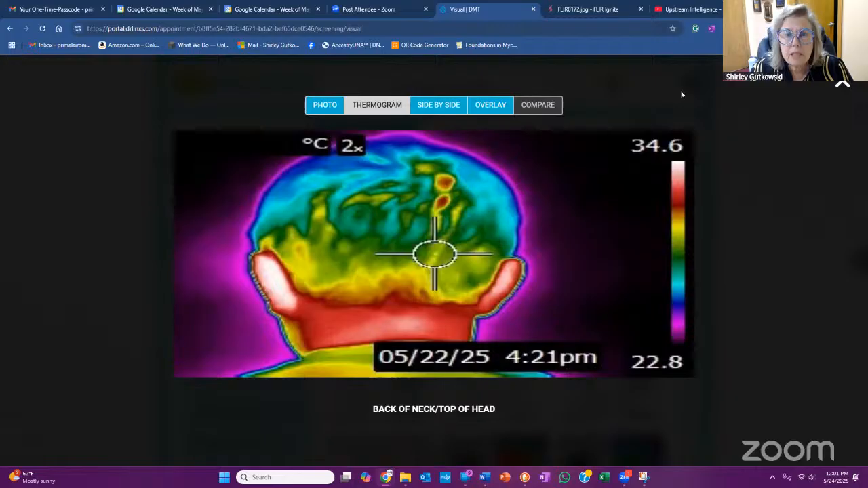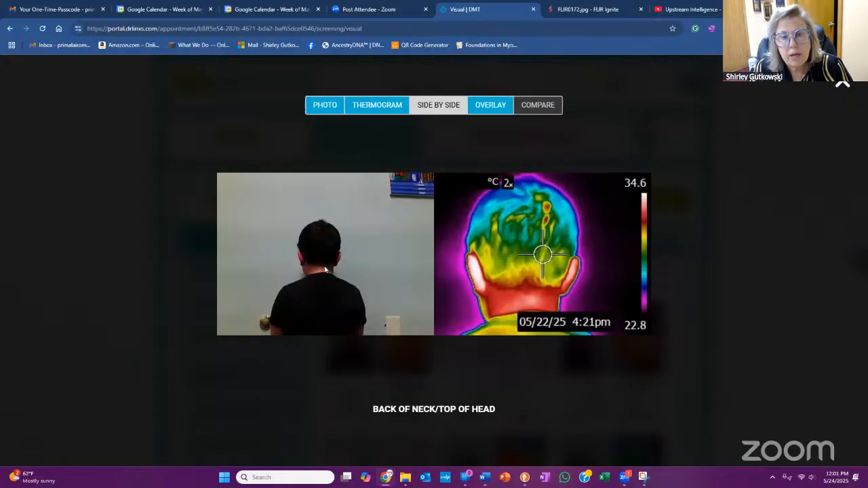So this is the back of his head. This is the person I was telling you about earlier, and I did talk with the doctor. She took these and I said the kids need to be more square. So he's at a little bit of an angle, but you can see how bright white this spot is, even just on the digital. Well, that could be light, because there was more light coming in from this side compared to the right ear. And then this ear is, but it's not like this one.